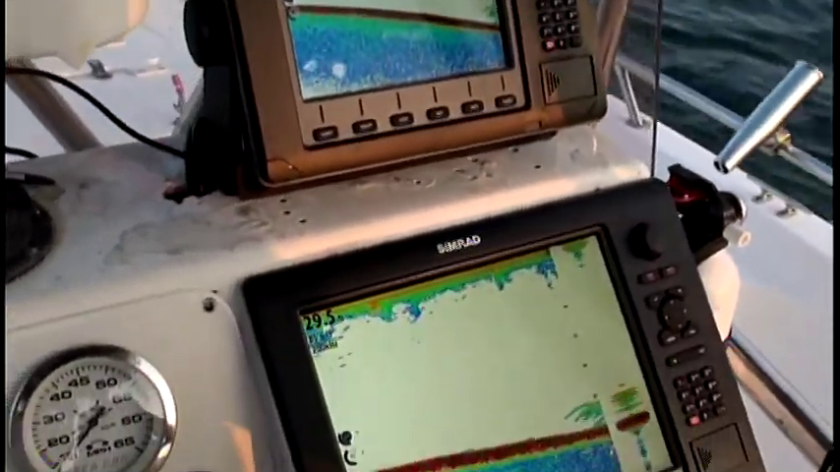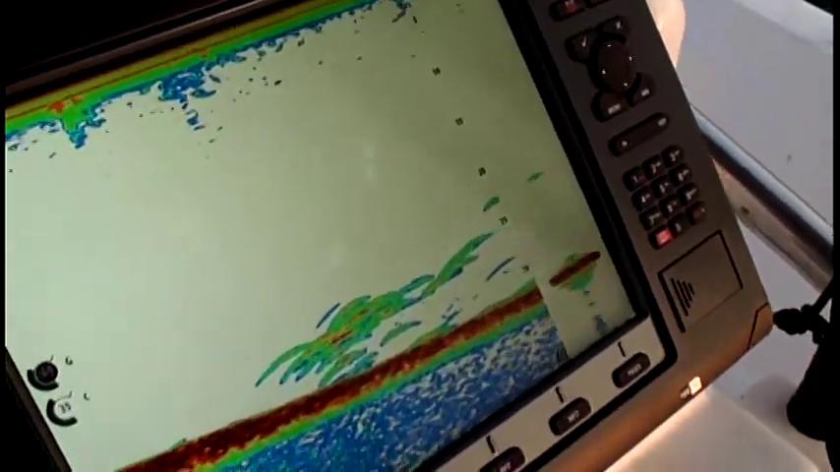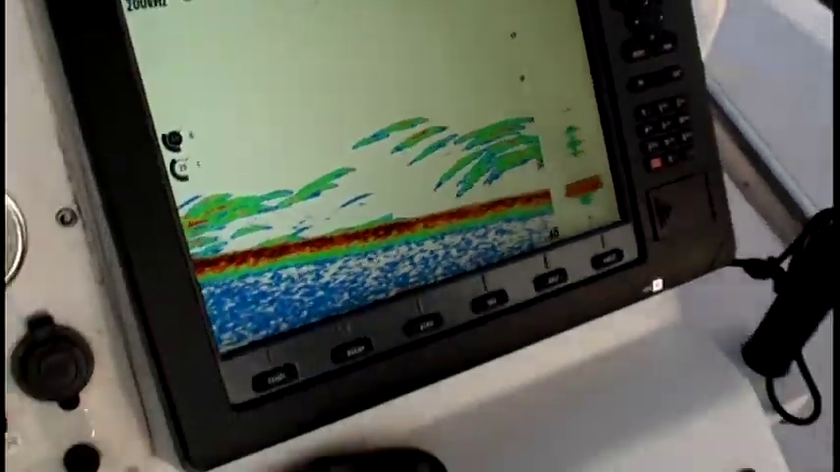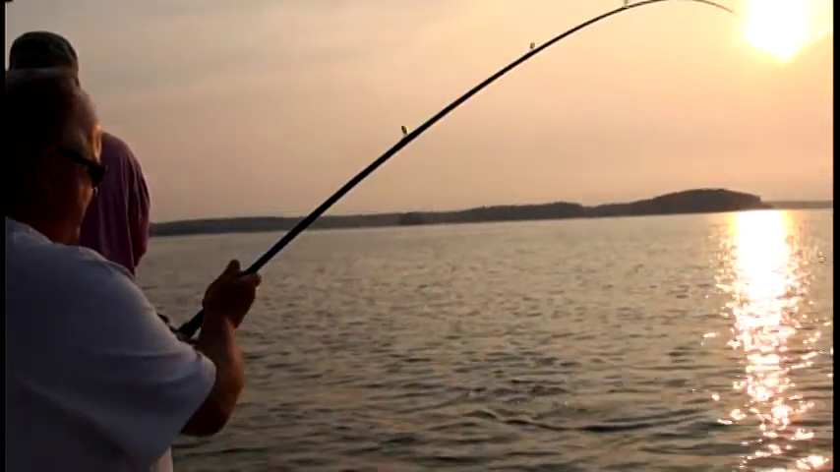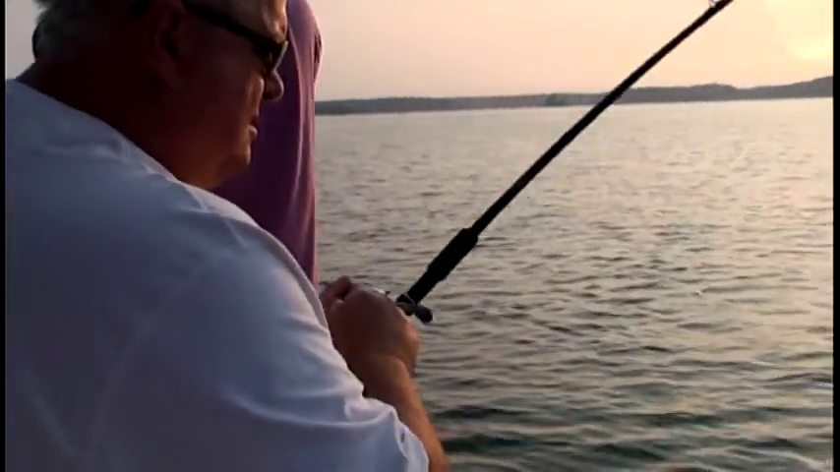I want to find more than that. I know that sounds crazy to you. I believe that's what you want right there. Look at that, Greg. I believe we found some fish. Yeah, that's a screen full. Fish on, Greg. I'm gonna mark it.